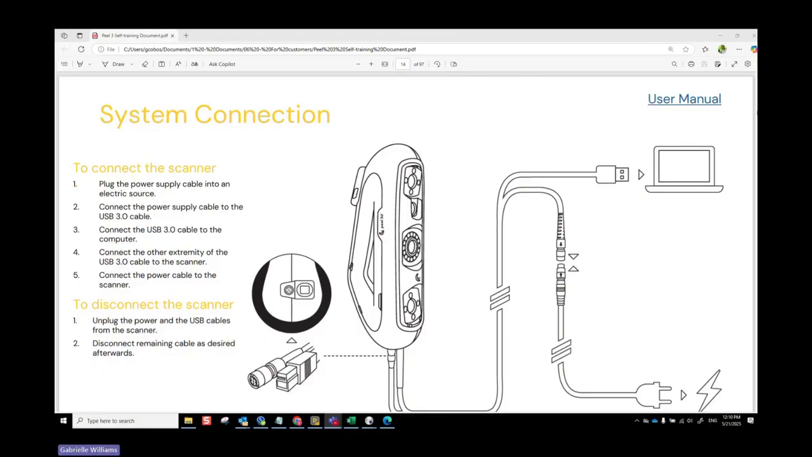All right, so then over here, we have system connection. So most of you guys have probably already connected your system, but for anybody that is having trouble, just remember you have 2 ports that connect to your scanner. Then the end of that cable, one of them is going to go into the USB 3.0 portion of your laptop. The other portion of that cable is going to go to the power cable, which gets plugged into the wall.